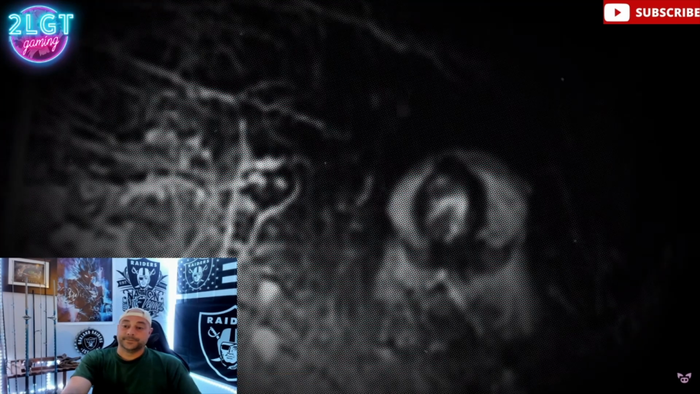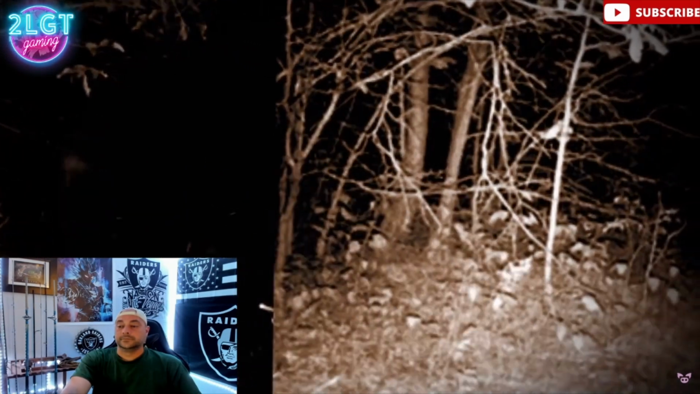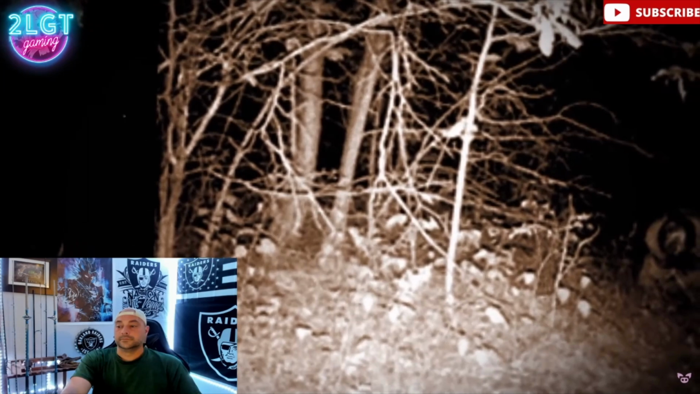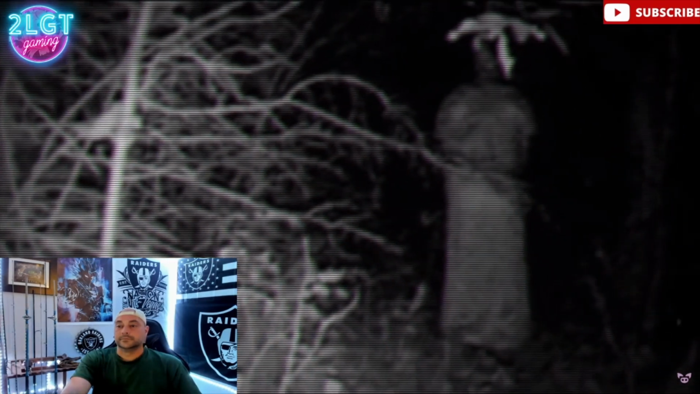Some theories suggest it's a member of the occult practicing Wicca alone in the woods. Others have noted that it almost looks like the person is eating something while they're kneeling on the ground, which has led some to think that this is a zombie. Again, this could have easily been staged.